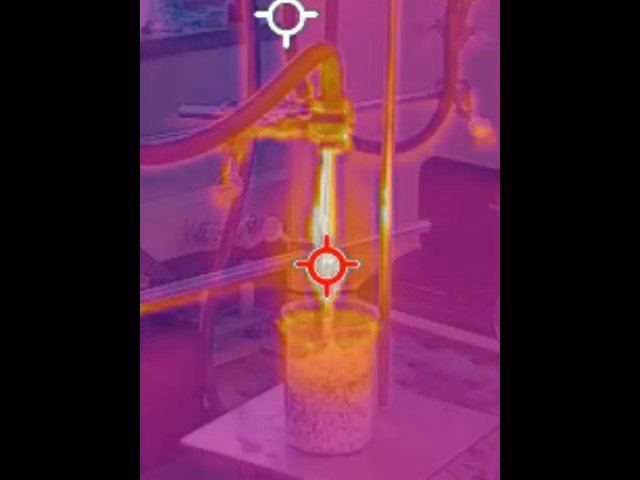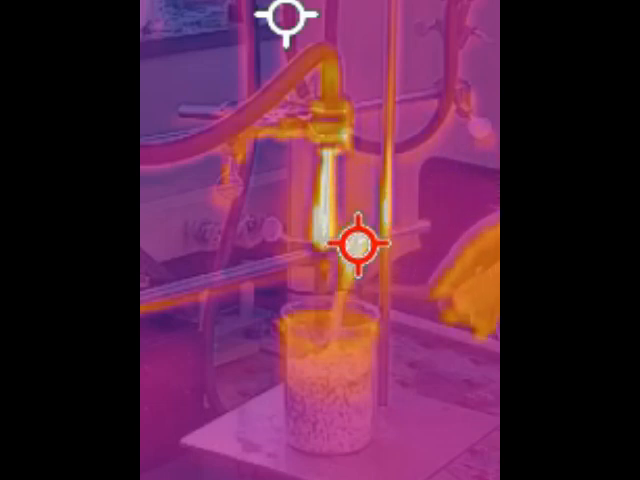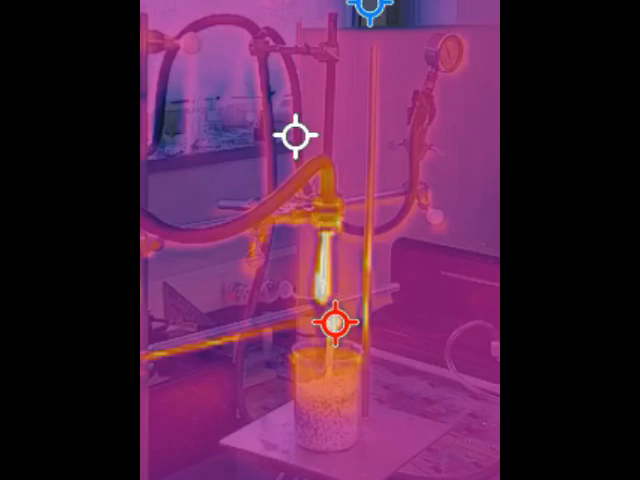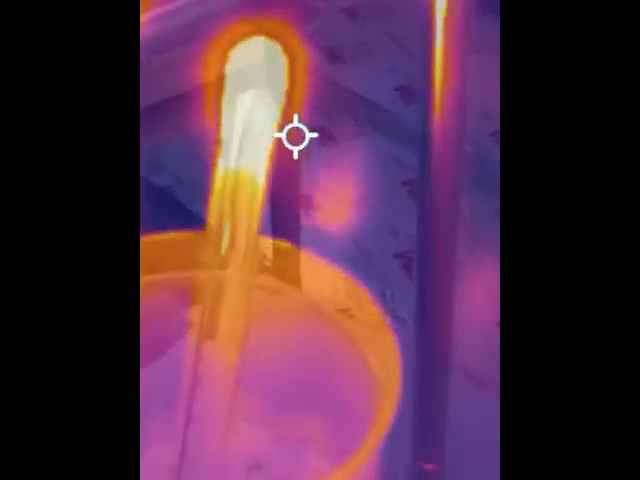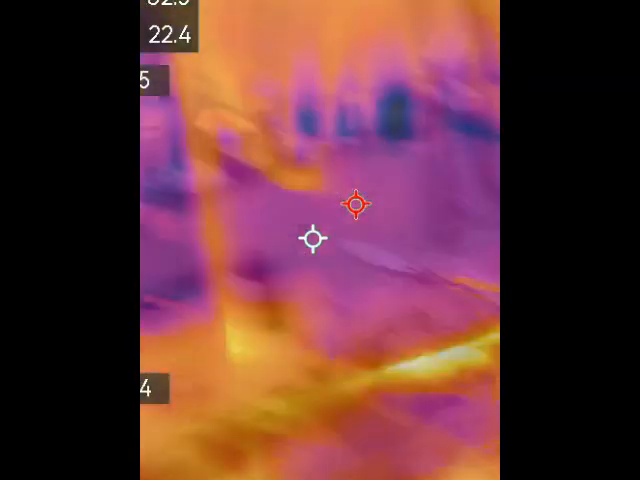So now, what I'm very interested in is to see the relative amount of heat here versus at the bottom of the tube. Because obviously glass is an insulator. If the heat was transferring the way metal conducts heat, the sample inside would, of course, be completely destroyed. And of course, hot glass looks like cold glass.